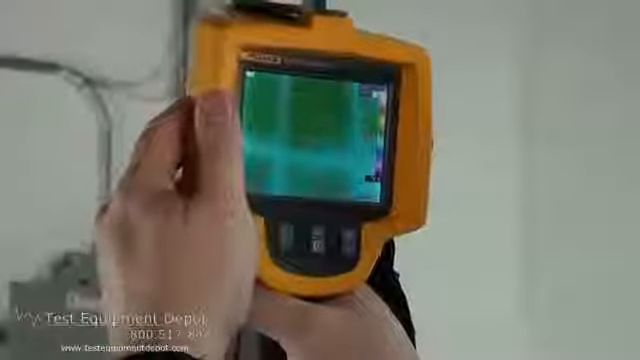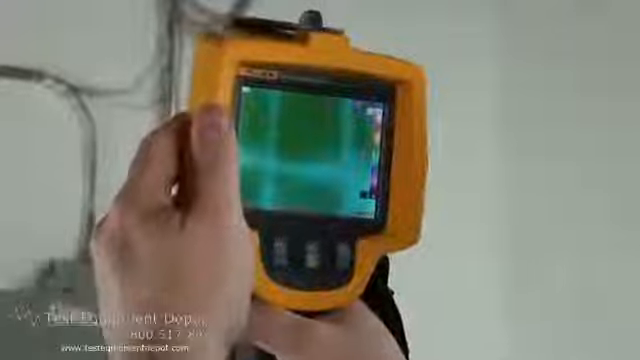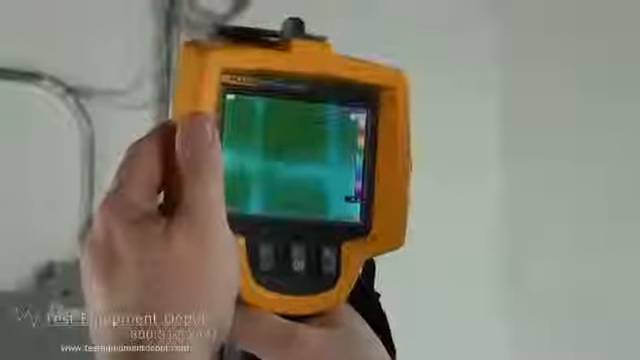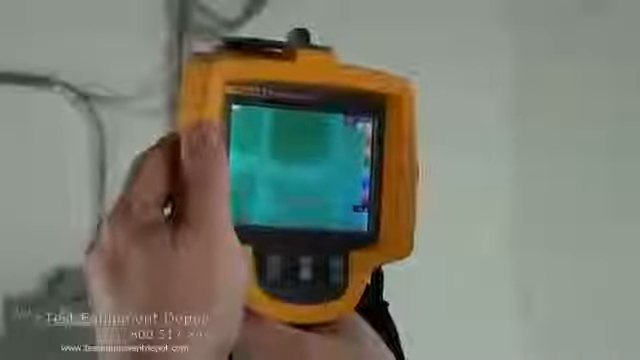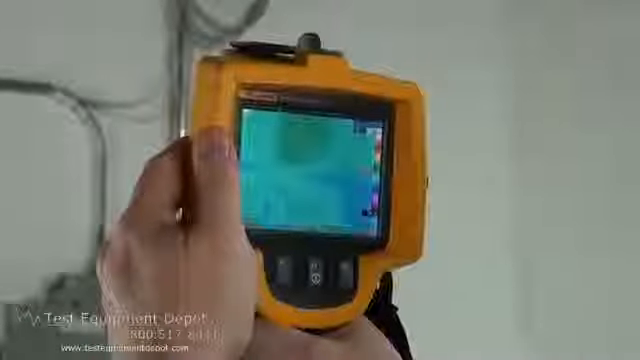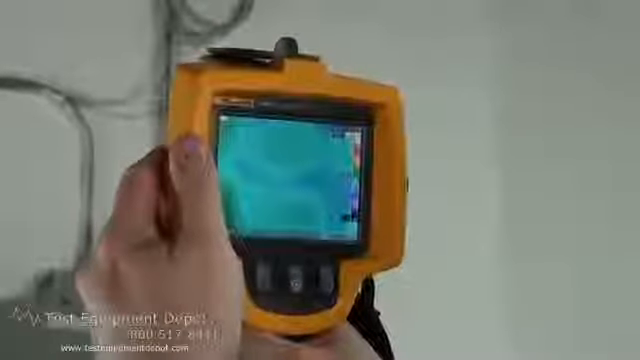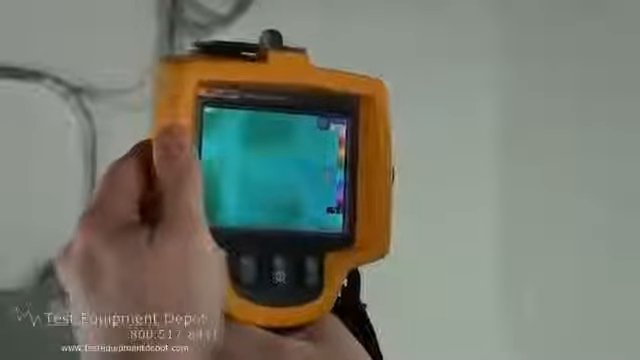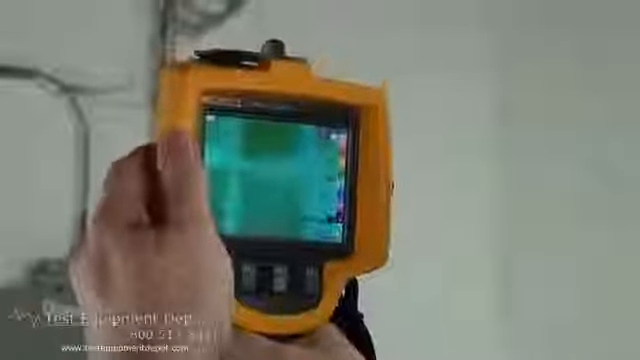Technically, the only thing you really have to change on this camera that the software can't do is the actual focus. The sharper the focus, the better the temperature range will be, and the more accurate it'll be. If you see it fuzzy, your temperature starts to deviate. Once you get the object into focus, you can see a lot better.